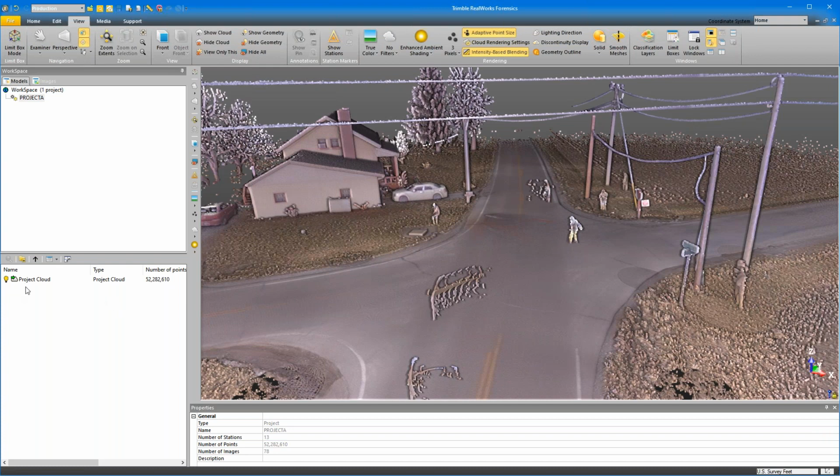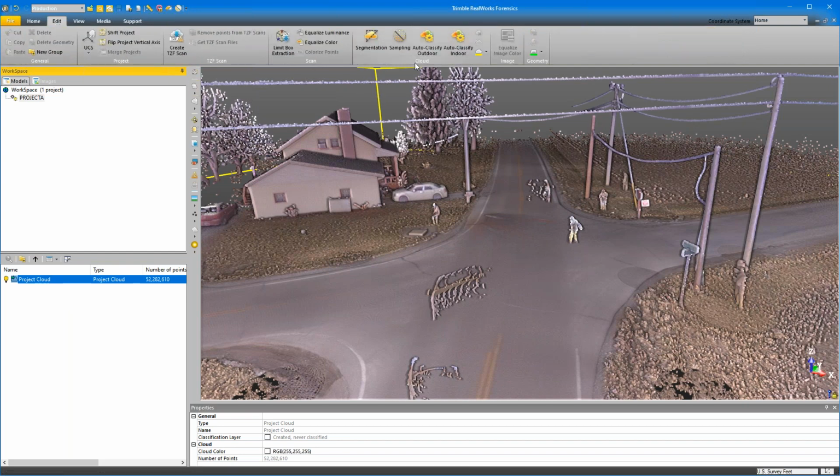So what I'm going to do is click on my project cloud, and just like the earlier video that's on the Tech Tip Tuesday YouTube series, we're going to select which cloud we want to use, which is our project cloud. This has everything in it. And in our Edit tab, we're going to auto classify outdoor, and we're not going to worry about the house that's here. We're just going to auto classify outdoor.